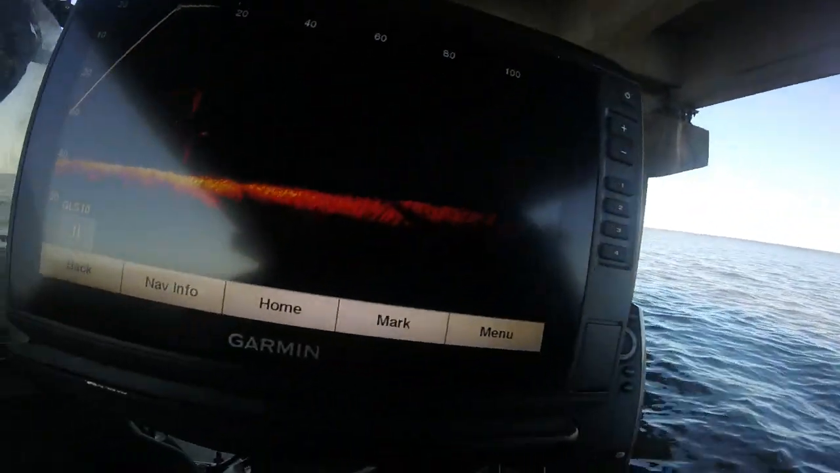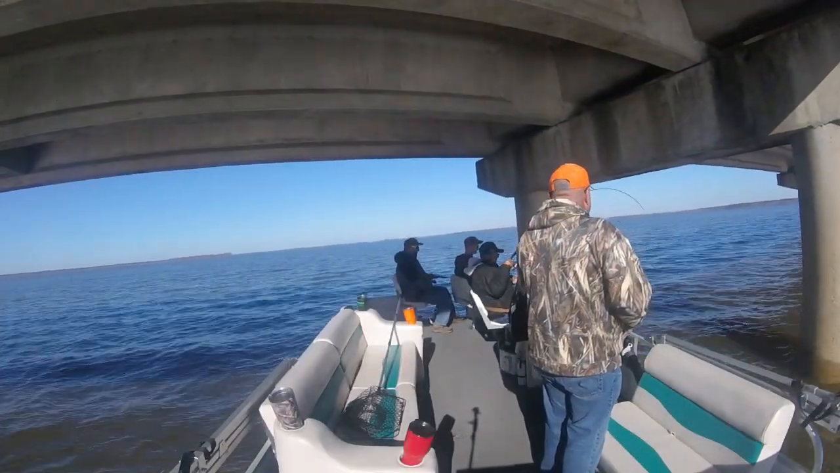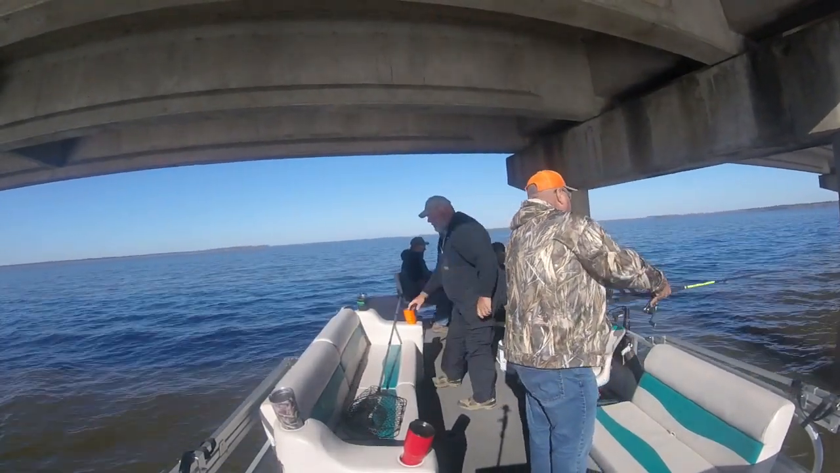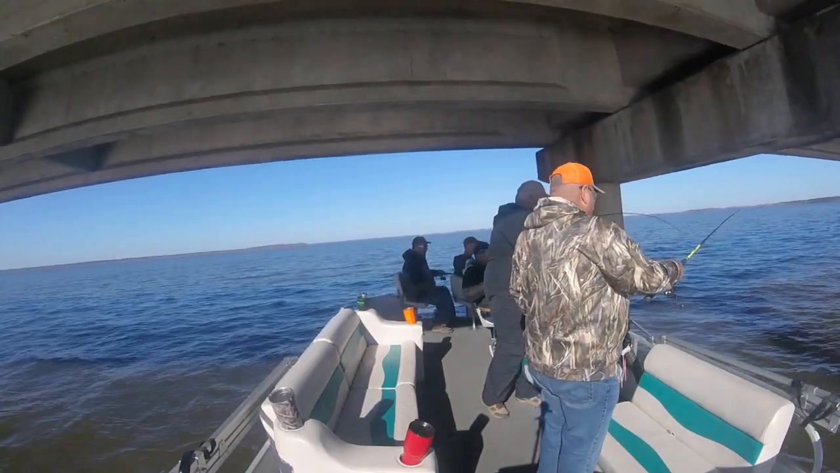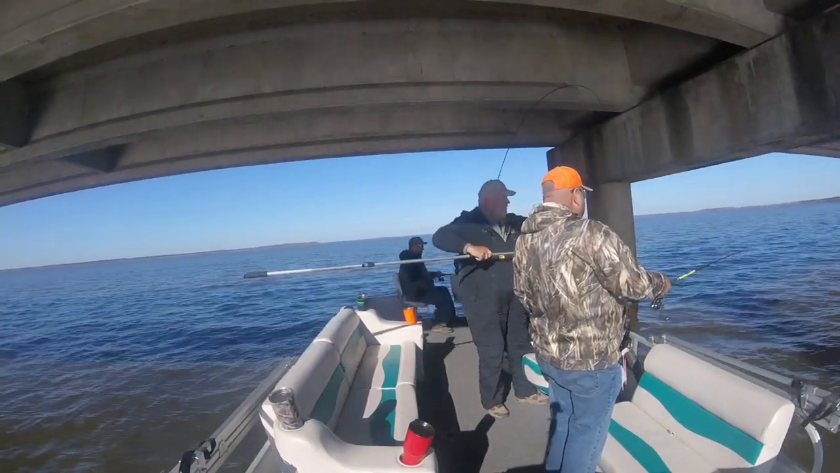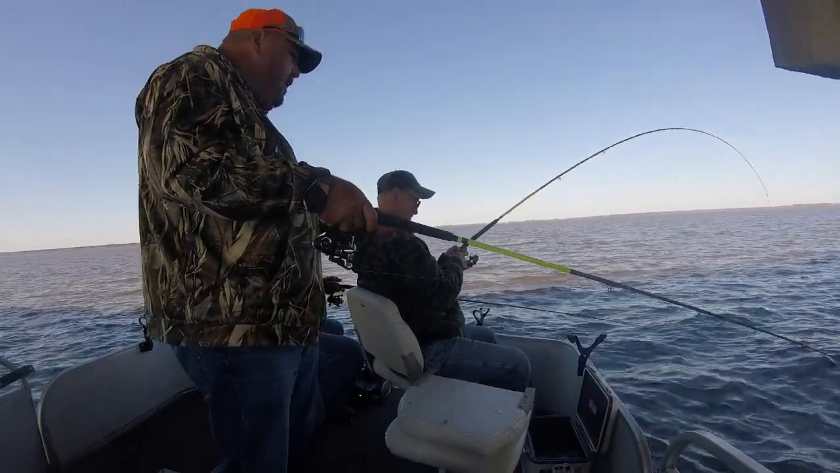We're having a good time, that's for sure. And young and old alike are catching these crappie. And it's just nice to know that there's definitely crappie there. You know exactly how deep they are, and you know if they're active or they're going to bite or not. Get it, right now.